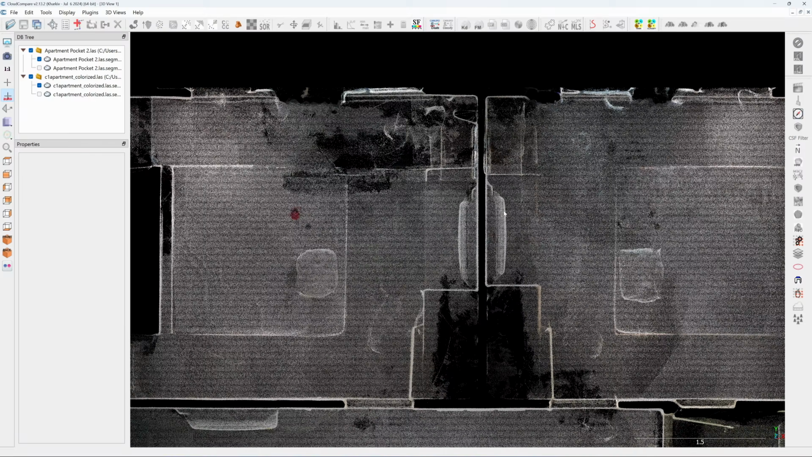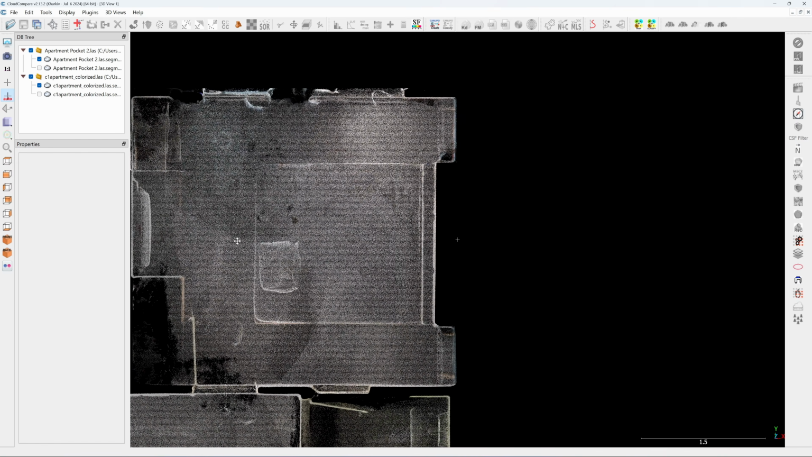And here is the result from the C1. The bathroom wall is parallel. The wall between the bedrooms is parallel and it appears thinner.